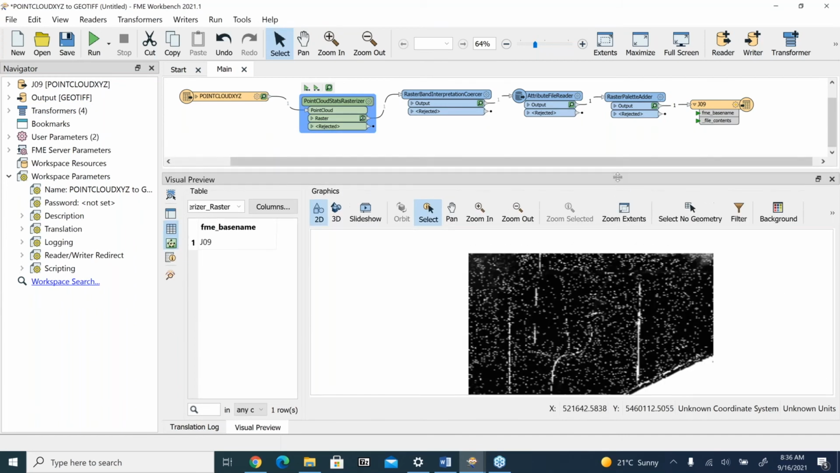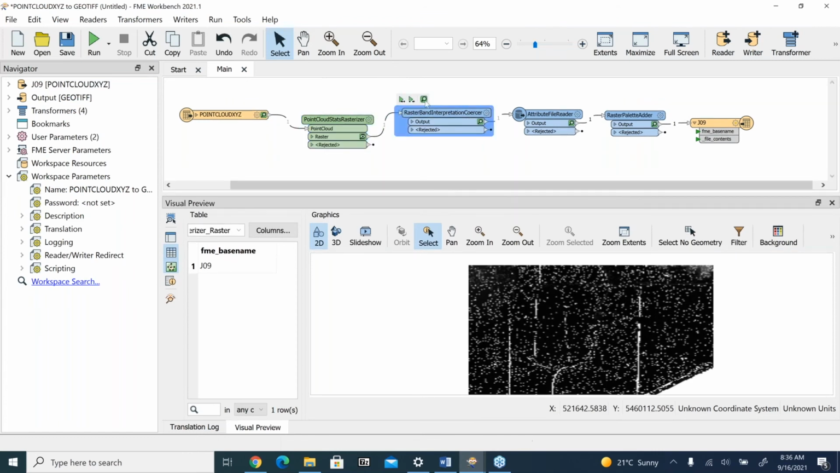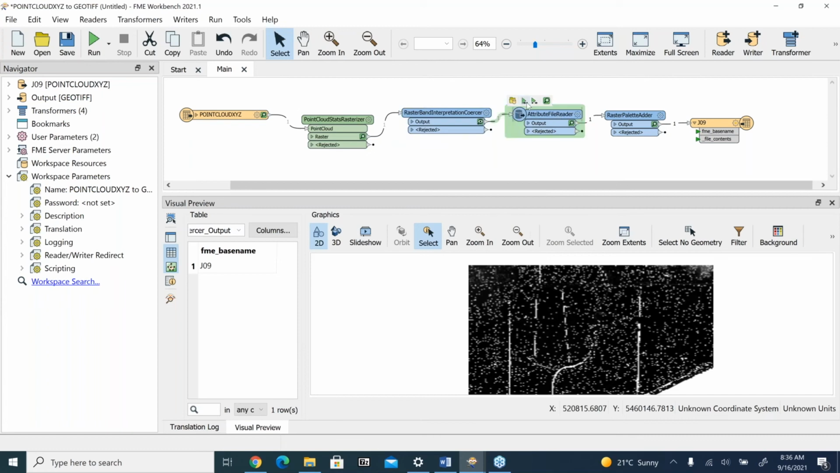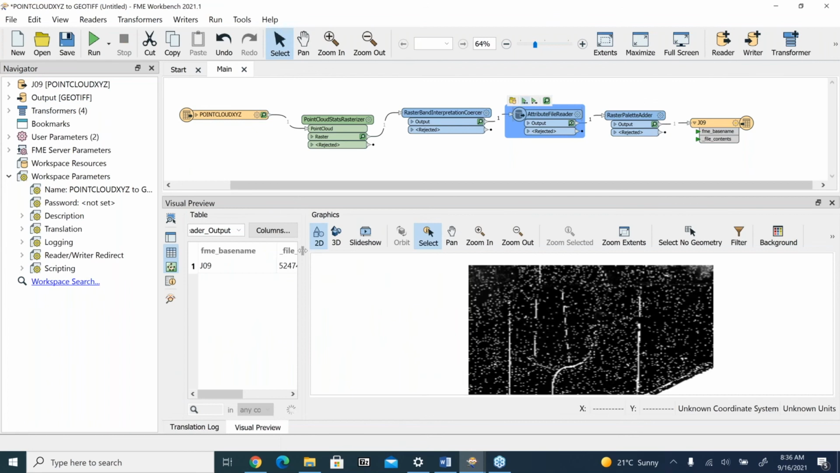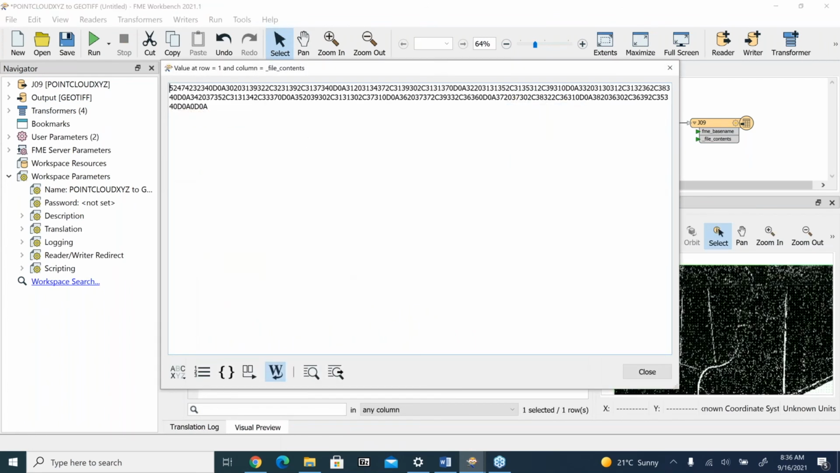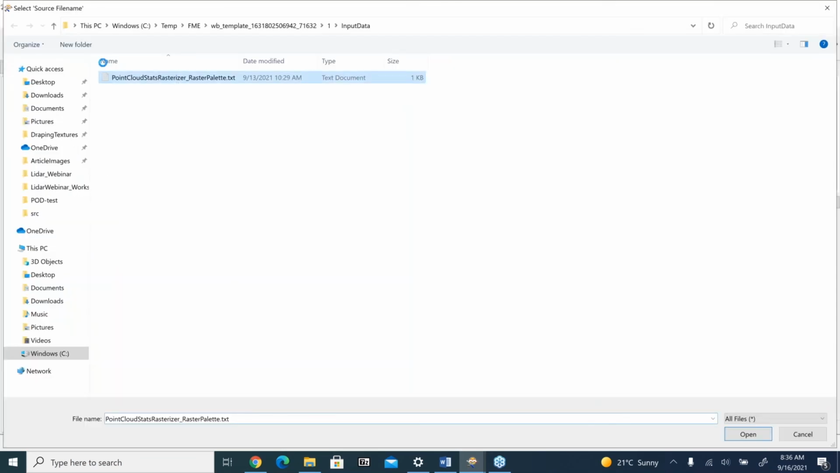If you wanted to do some raster processing on this further, we do have other resources that we can link out. All we're doing here is coercing the type to be UN8 so that it can support a raster palette. And then we're using an attribute file reader to grab the palette, and it's being stored in file contents. It looks like a whole bunch of nothing, but I can actually show you the palette itself.